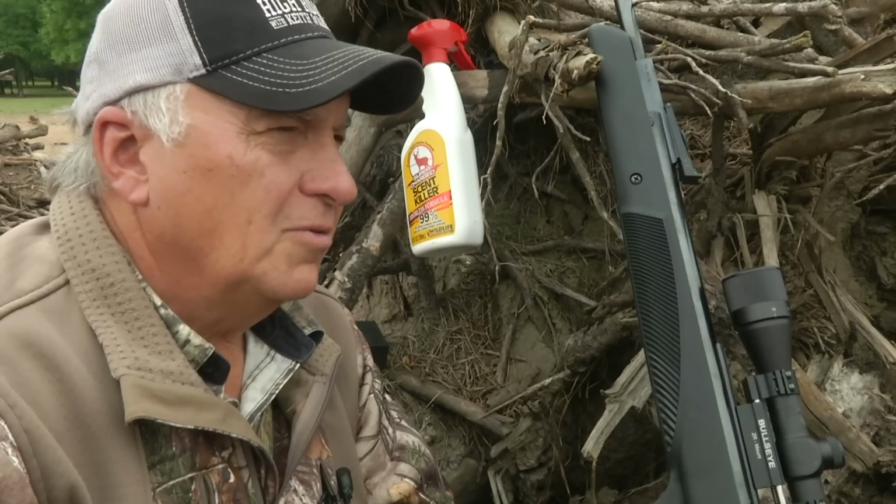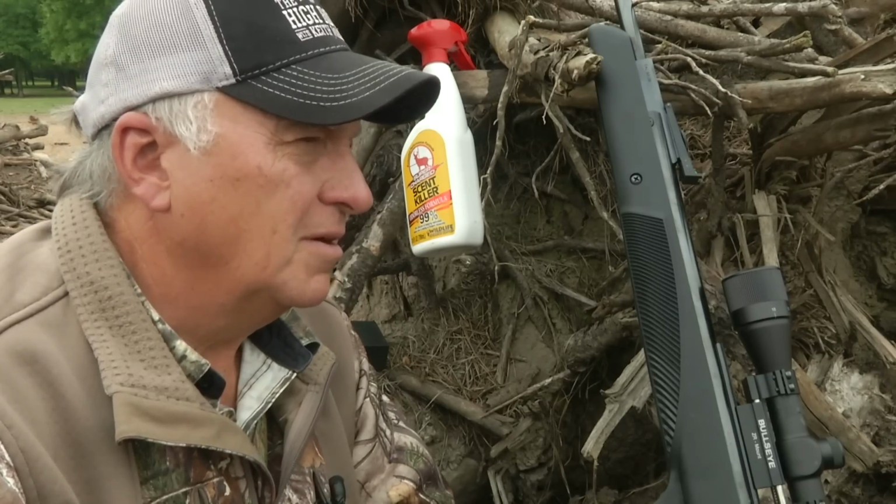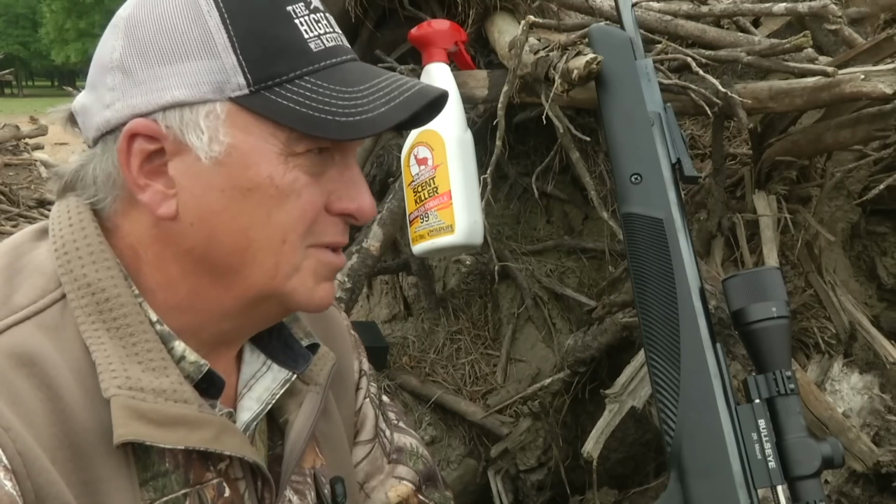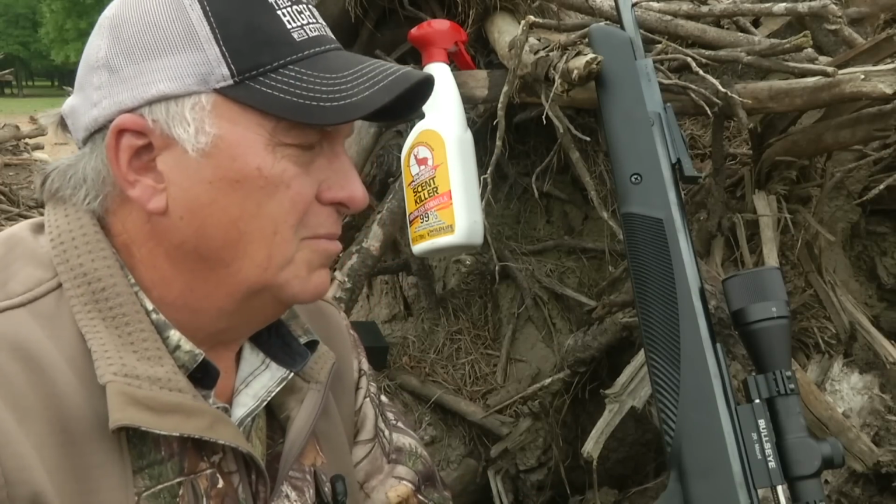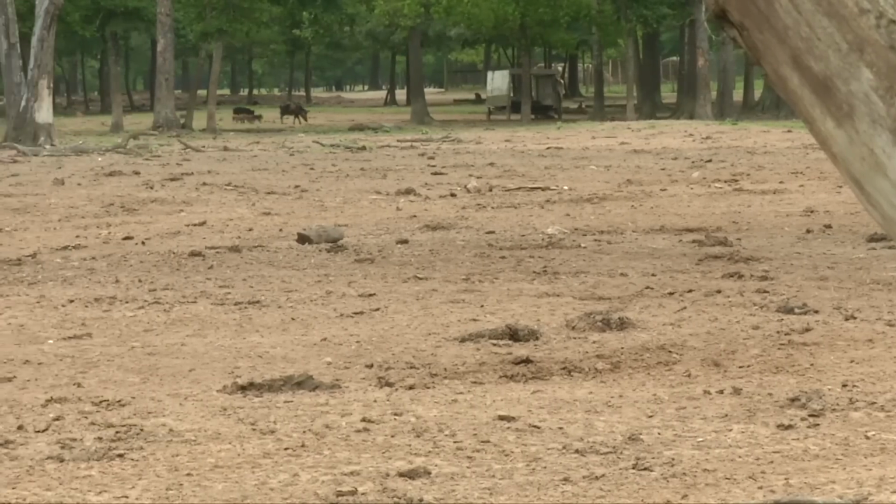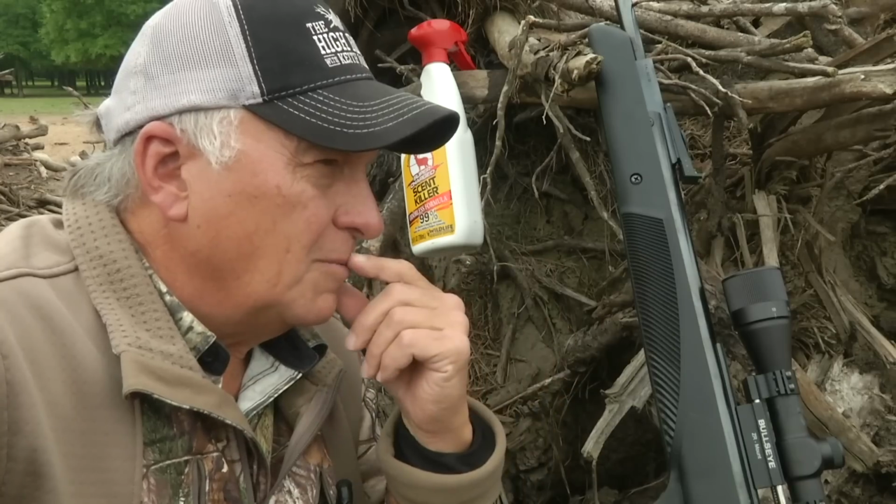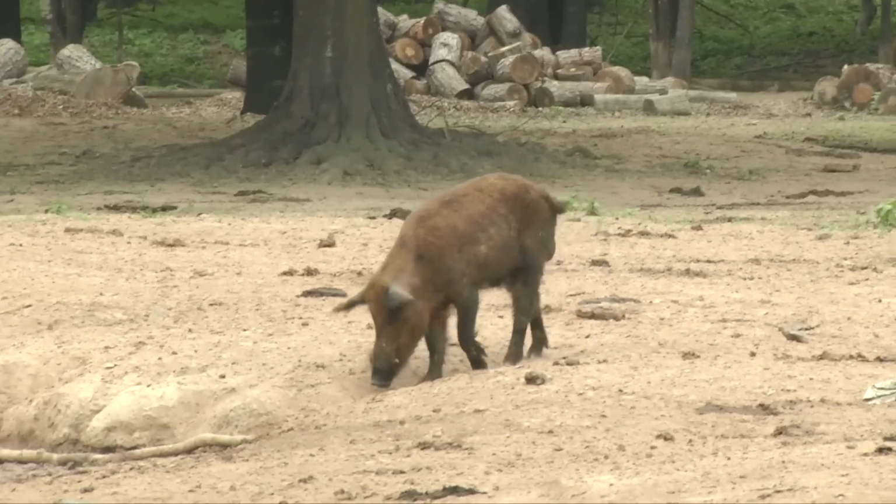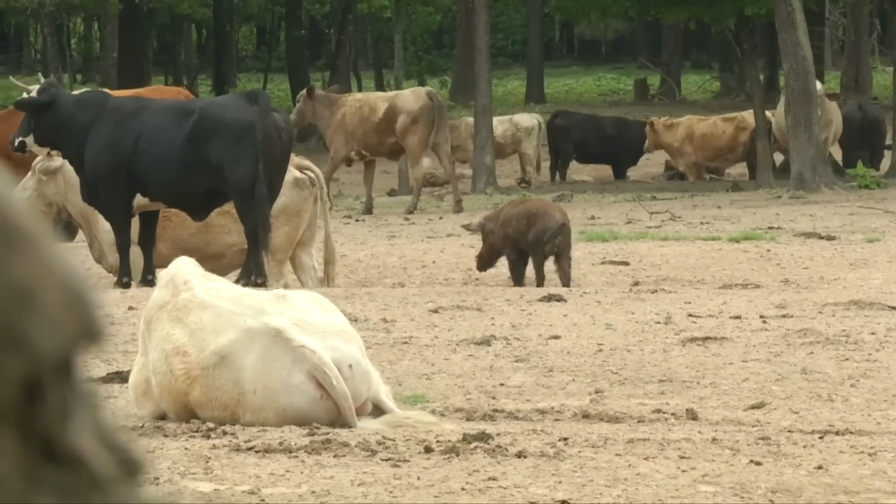Feedlots are notorious for good places to go kill hogs, and this place right here is pretty good. Right now, there are a bunch of cows around me, right out here on the other side of this wood pile. And there's some hogs moving around back over there, but they're way too far from my little pellet rifle. They're less than 100 feet. I feel pretty good. I'm shooting groups about the size of a nickel at 100 feet.